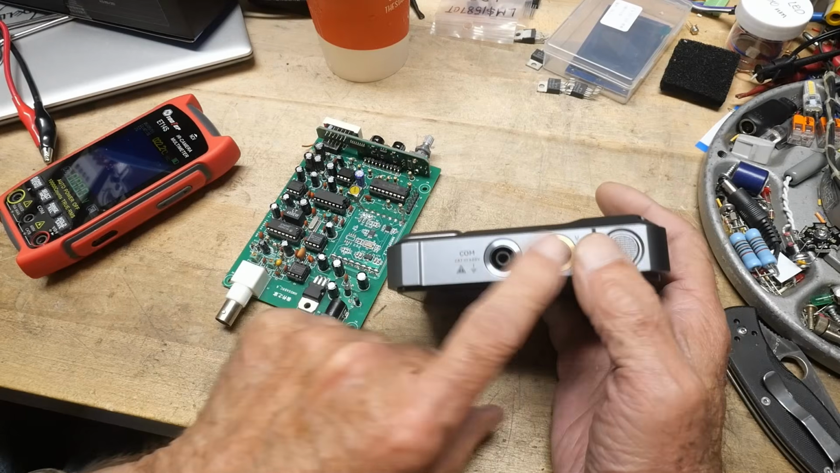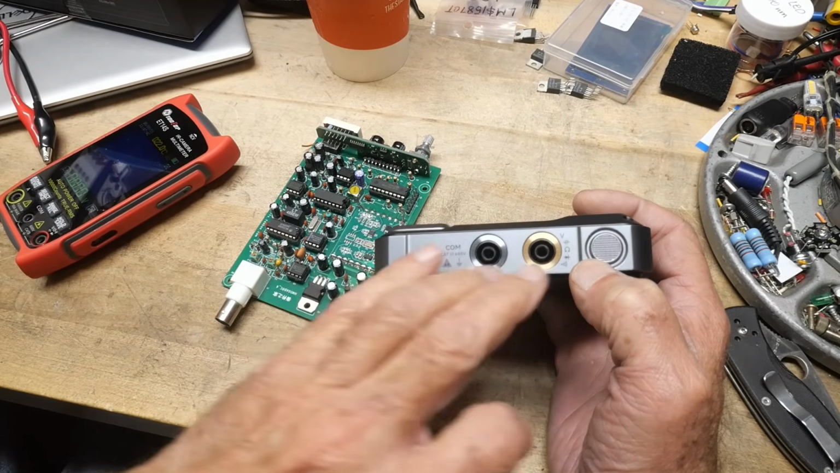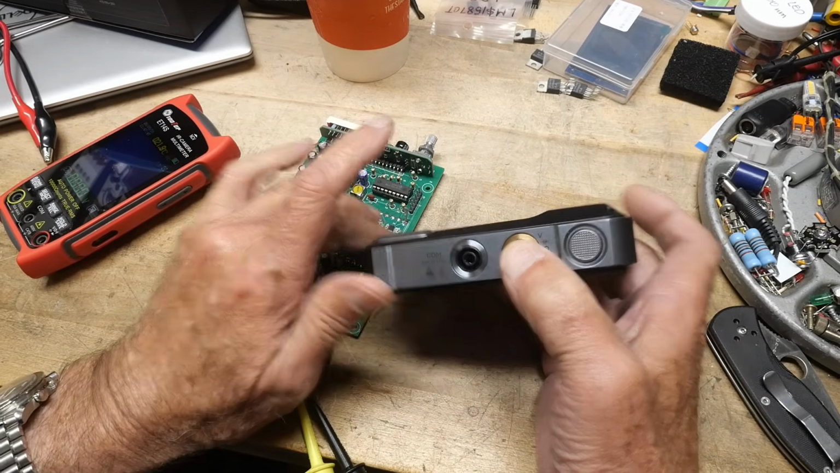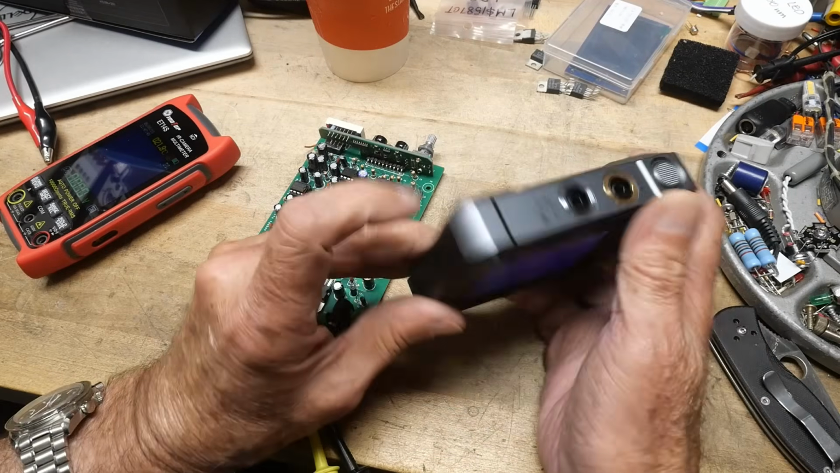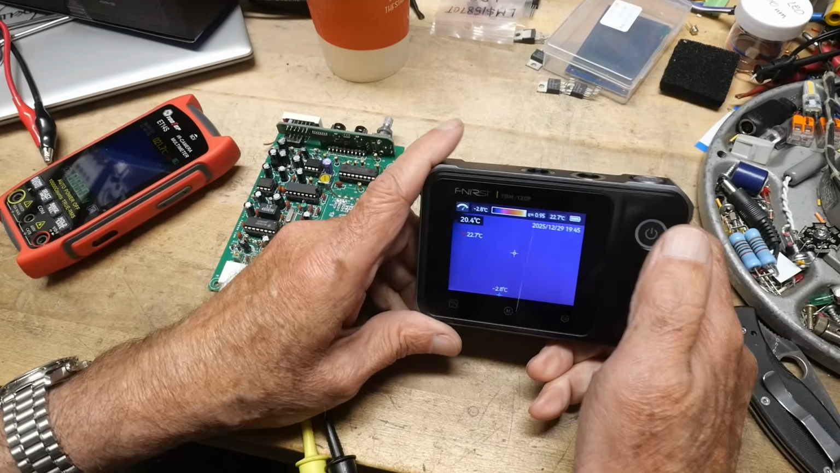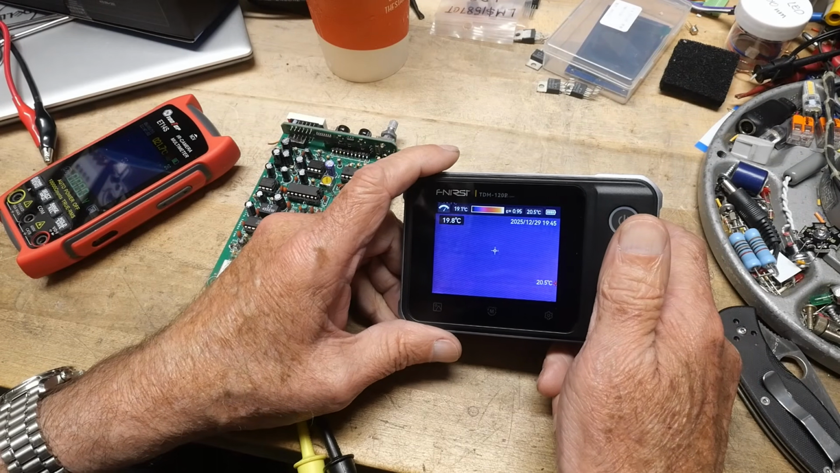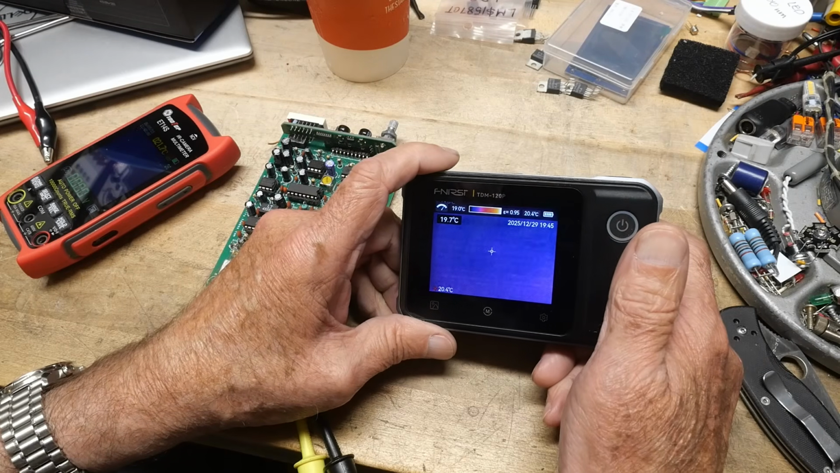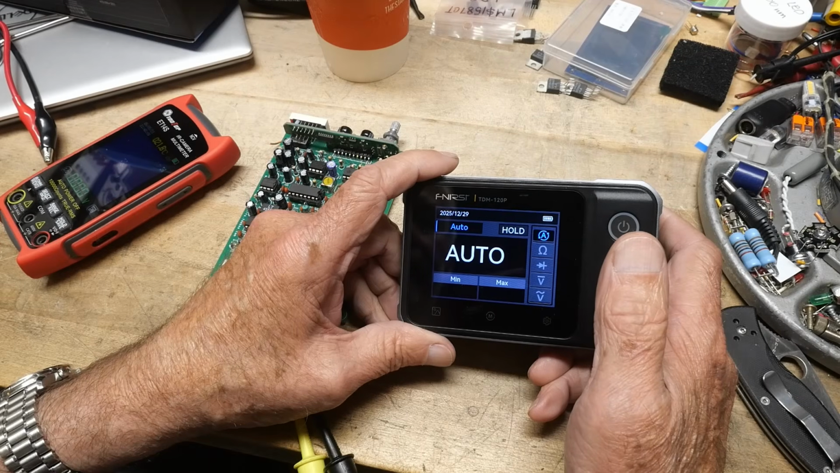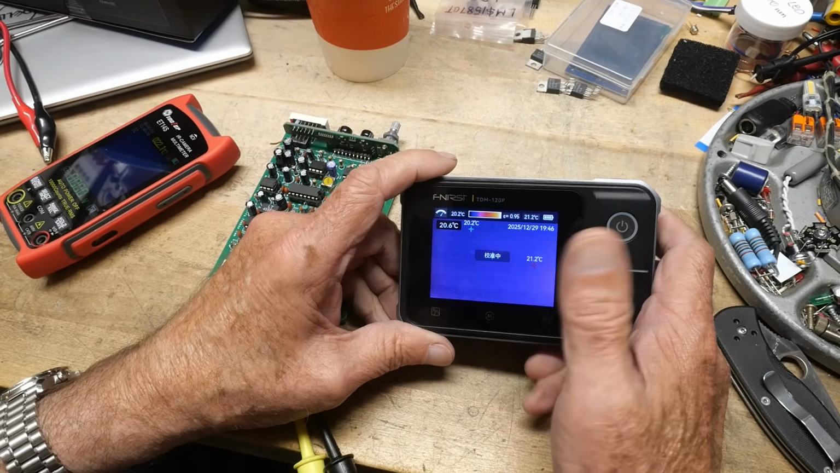So the big fails: the spacing of the two not being 3/4 of an inch. That's a big fail. They need to move those closer together. Be nice to have a macro lens. The actual DVM part of this is quite slow. It did seem to be fairly accurate, and was maybe off a little bit in the ohms mode, but yeah. I don't know. This one's a mixed bag.